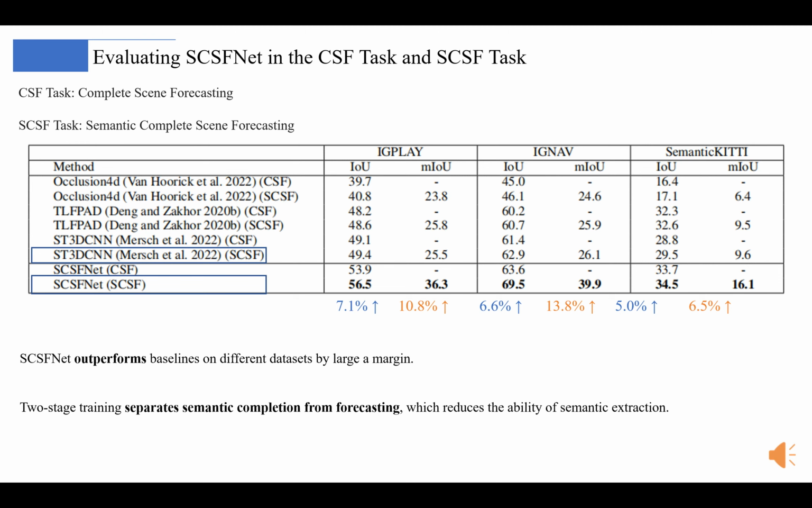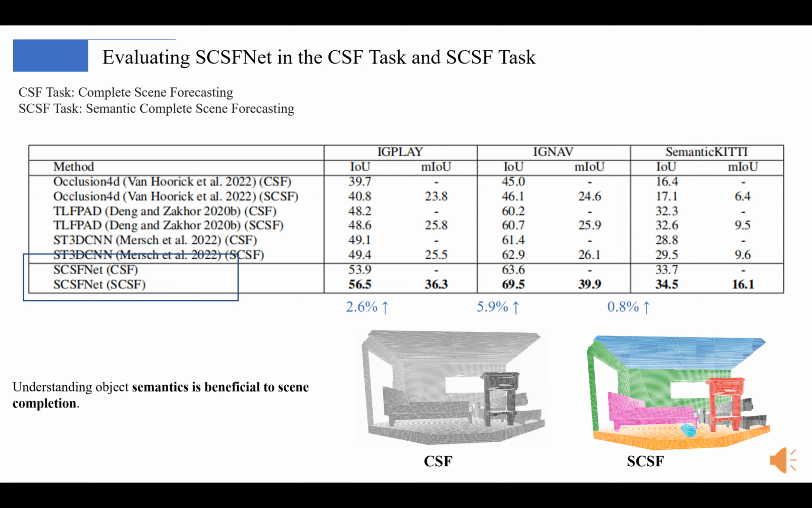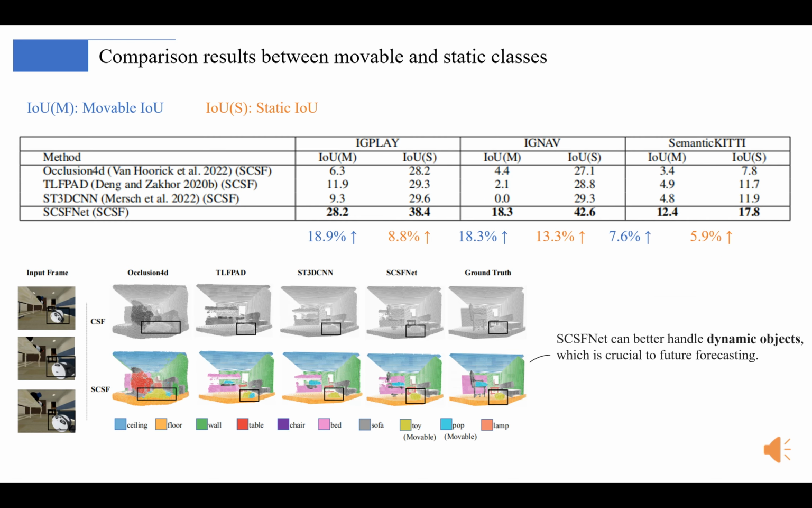We convert some strong baselines to our task. We find that 2-stage training in the baseline separates semantic completion from forecasting and reduces the ability of semantic extraction. Comparing the IOU of adjacent rows for the CSF task and SCSF task, we can infer that understanding object semantics is beneficial to scene completion. We also evaluate IOU when only considering movable objects or static objects. These improvements demonstrate SCSFnet can better handle dynamic objects, which is crucial to future forecasting.